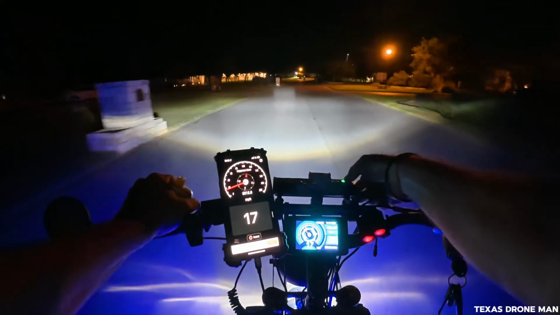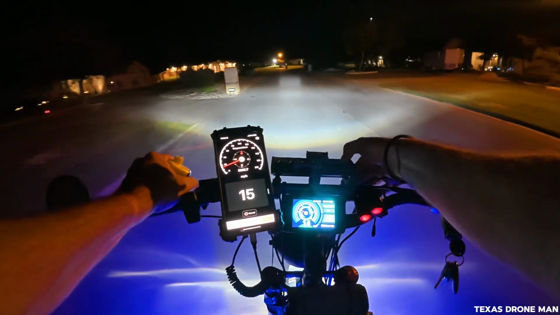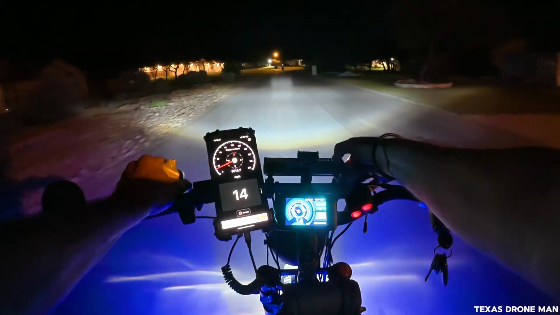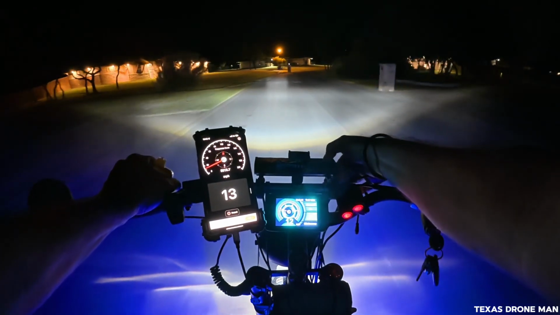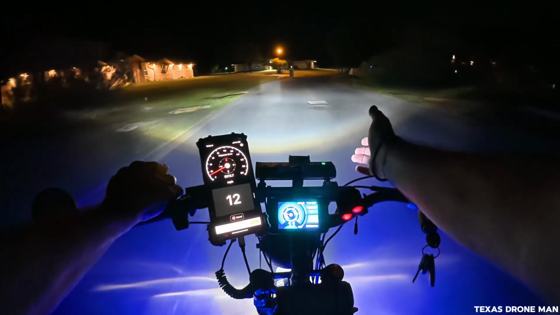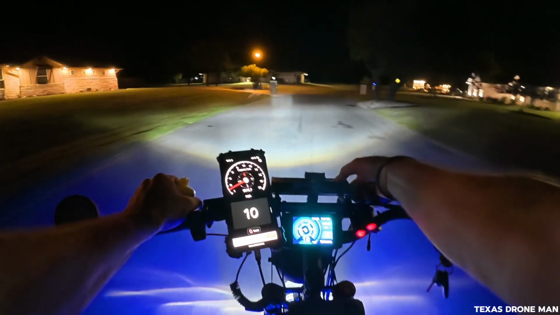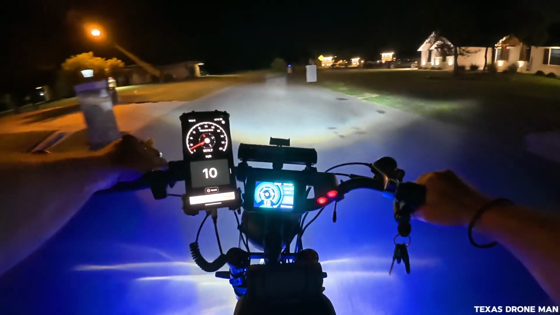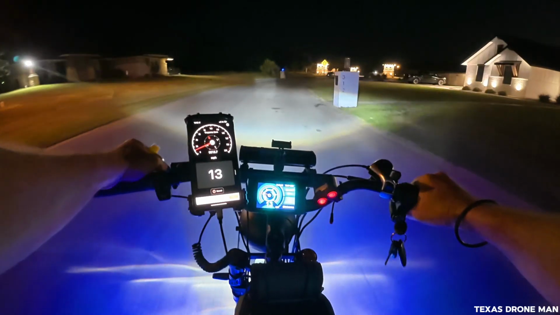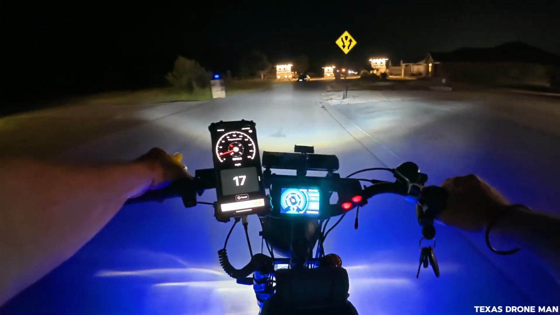I don't know why this light's doing that, man. It says 2 hours left on it. It's not really shining much. Well, I'll turn it off, and it's not making much difference. Maybe I'll have to go put it on a charger and see what's going on. I don't know. Weird.